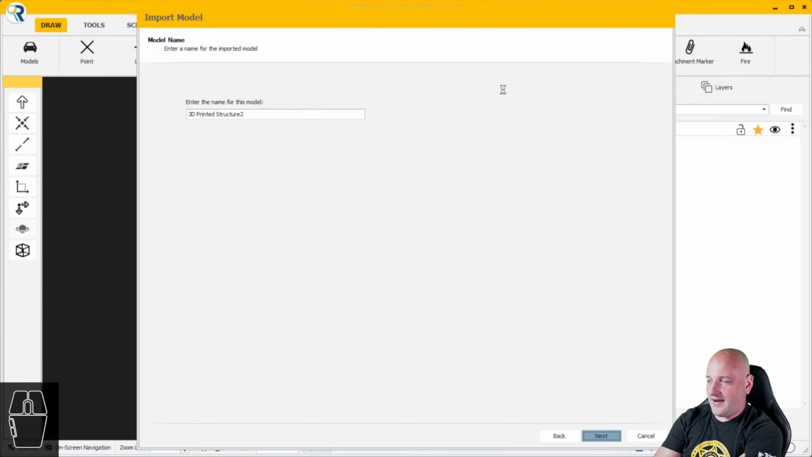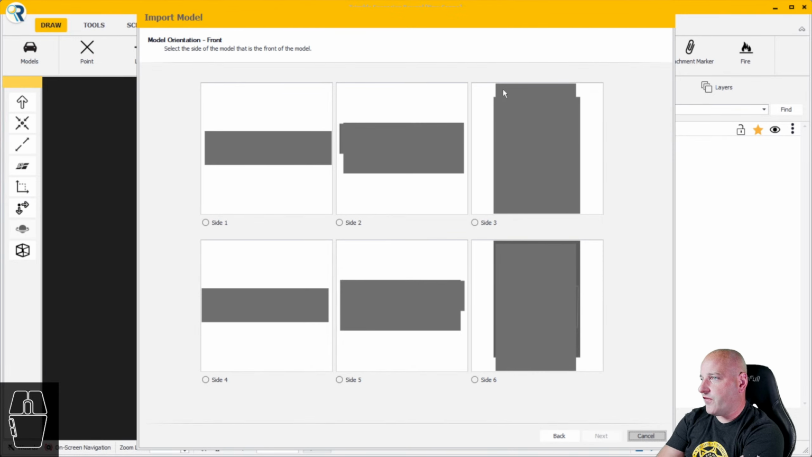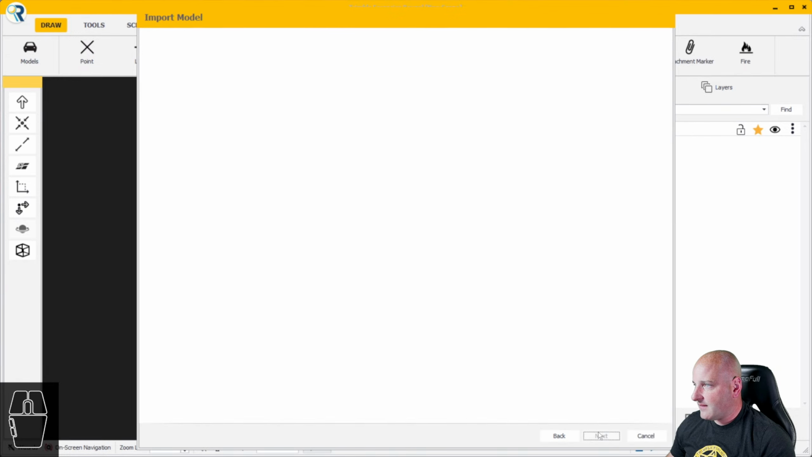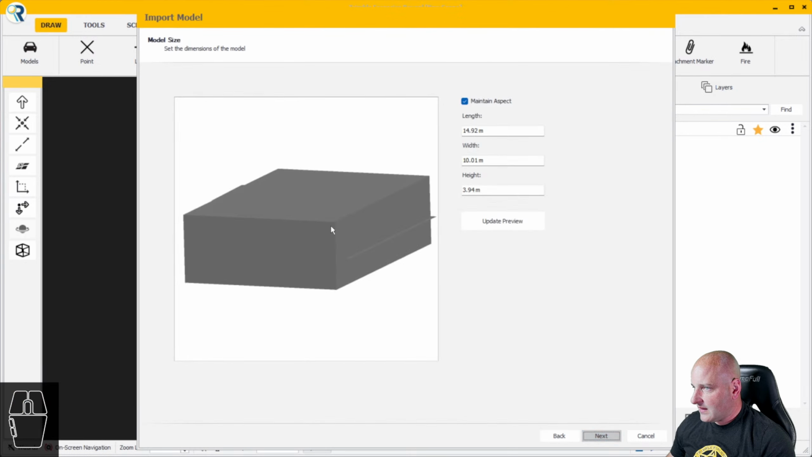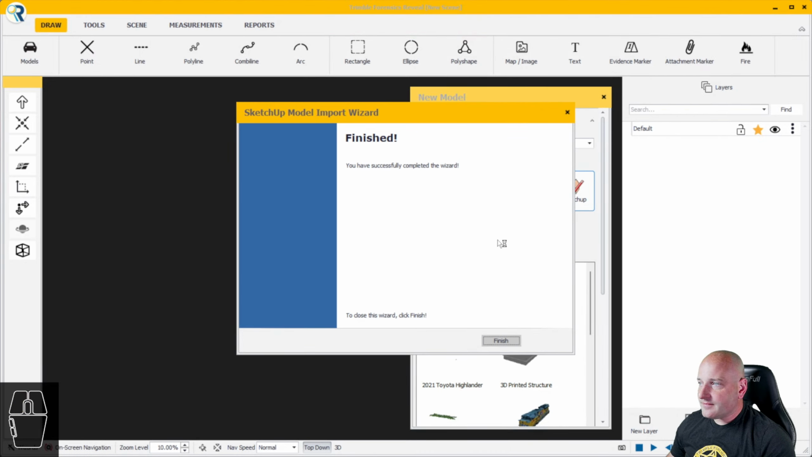Right now Reveal is parsing it out, reading the model and converting it over to a structure that we need, and then we'll have it available for us. I think I may have just done the same thing again. Yep, and it's doing it again.